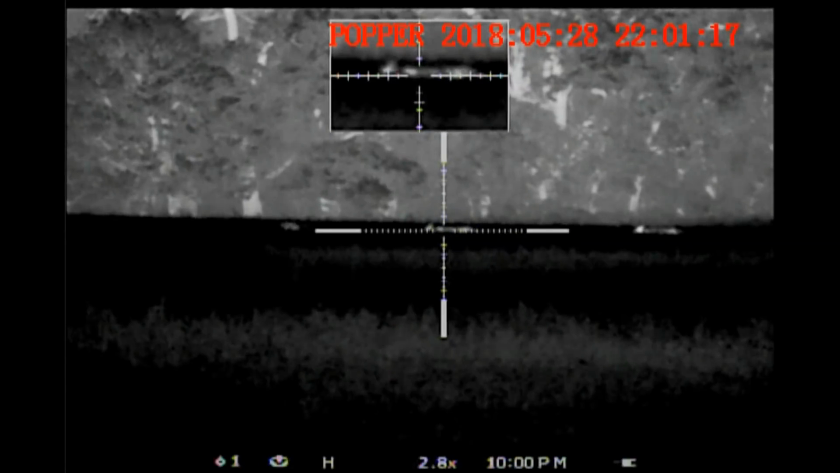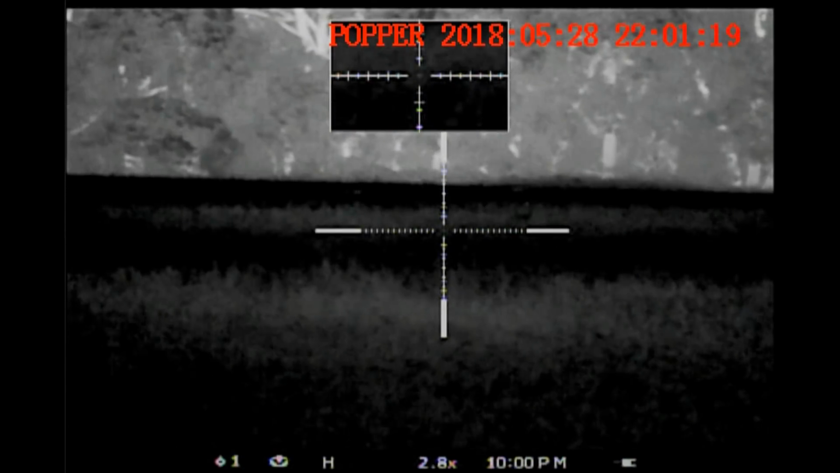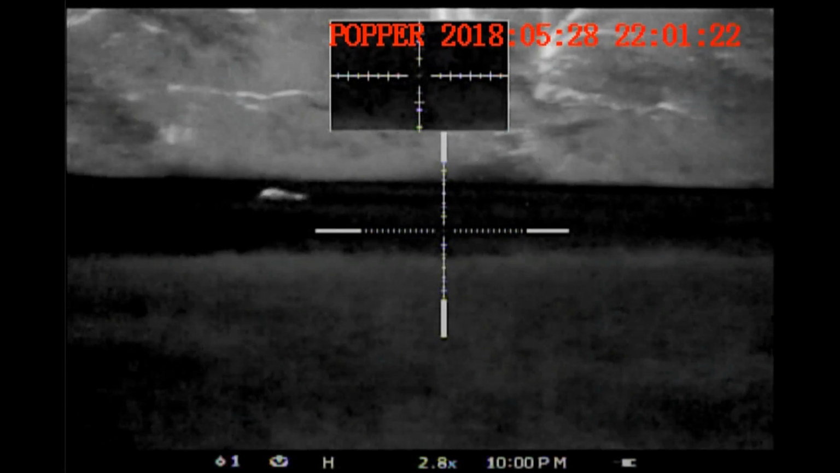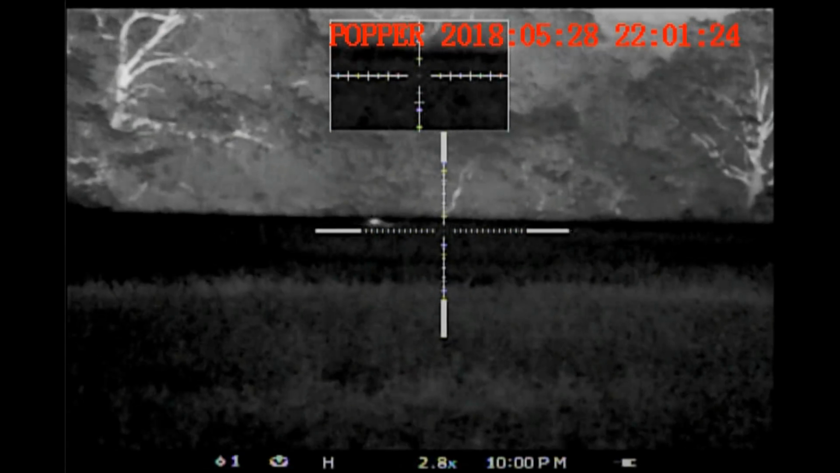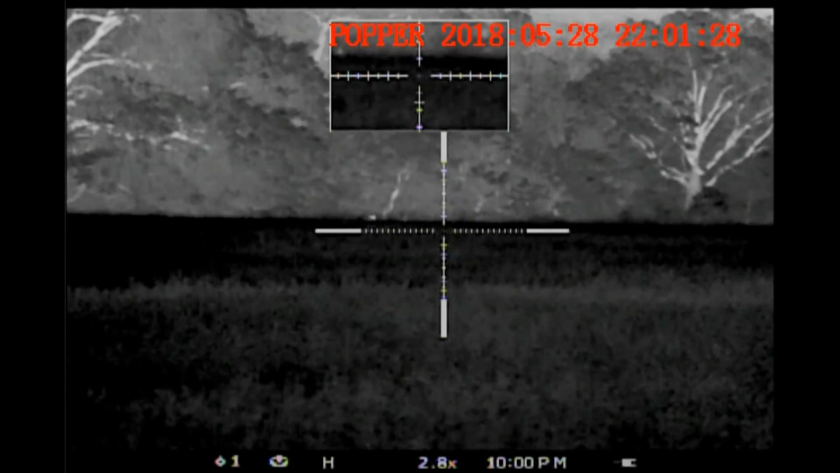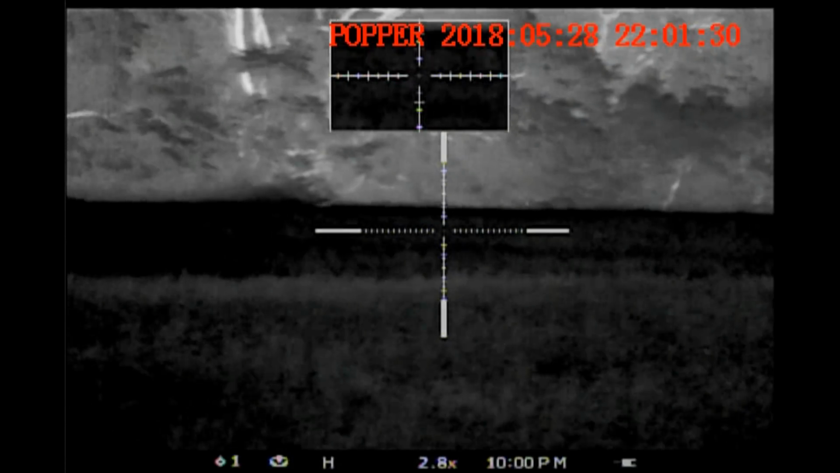All right, here we go. Ben shoots his hog, it starts screaming. There's my hog running across the screen. That's the first hog that I shot. And it makes it off into the wood line. And my other shot in the background.